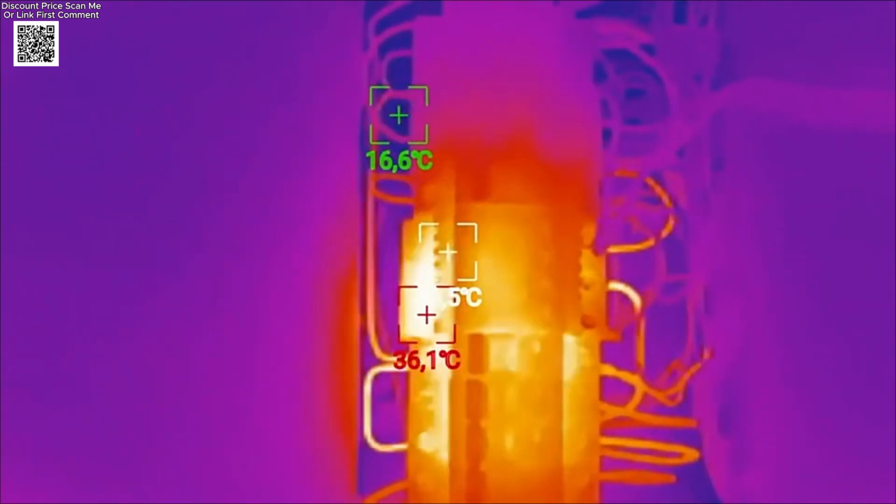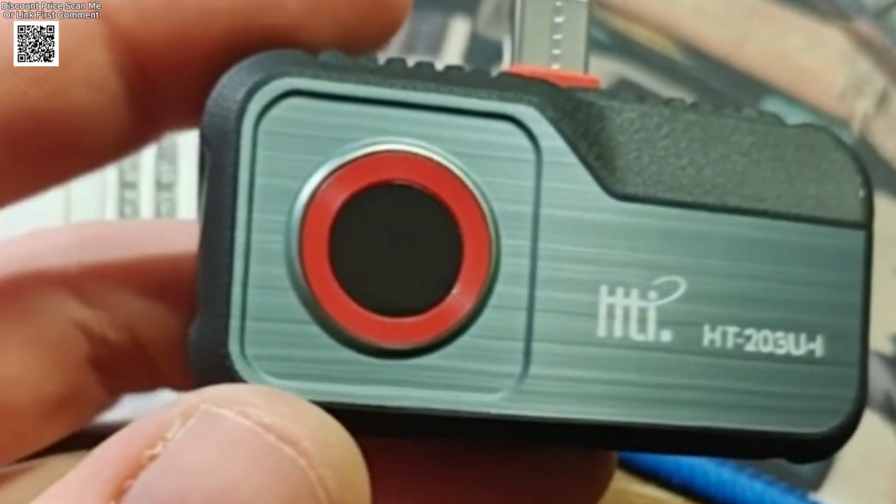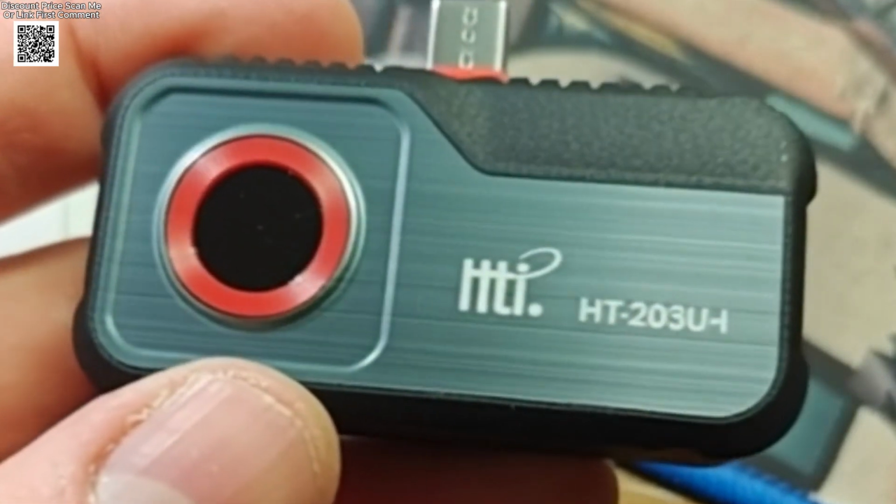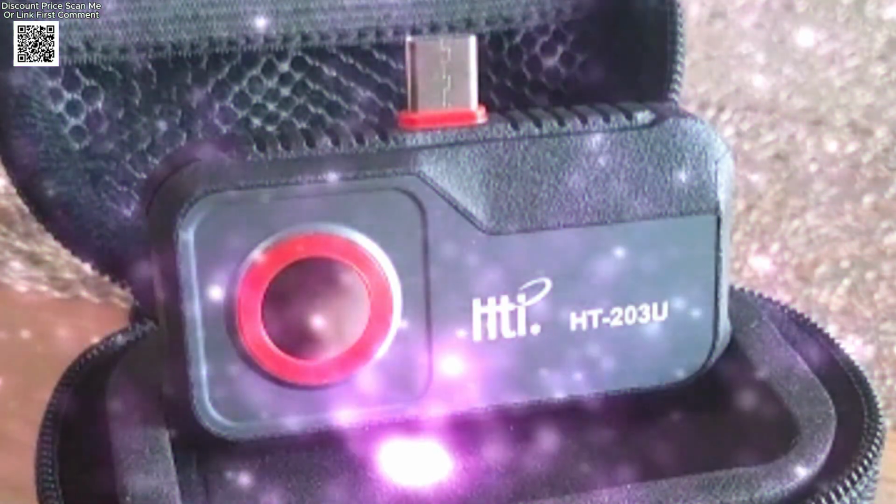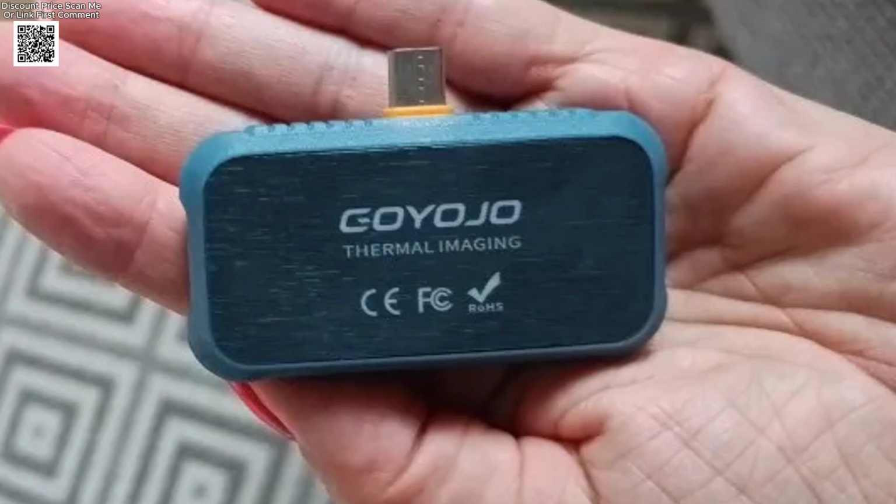The camera features a 56 by 42 degree field angle, a 25 Hz frame rate, and manual focusing for precise measurements. You can measure temperatures from 0.25 meters up to 5 meters, giving you flexibility for different tasks.